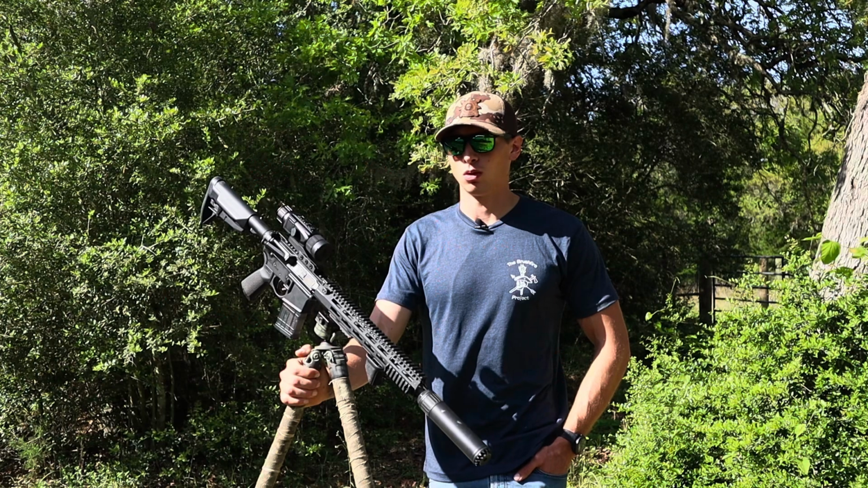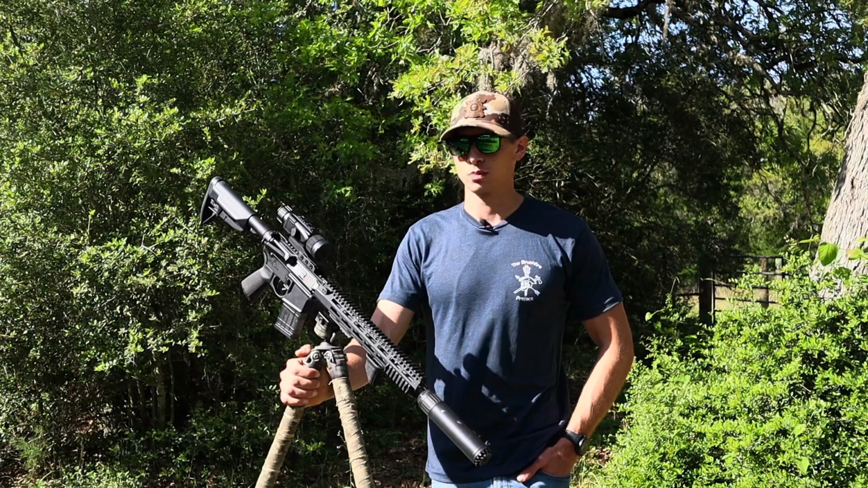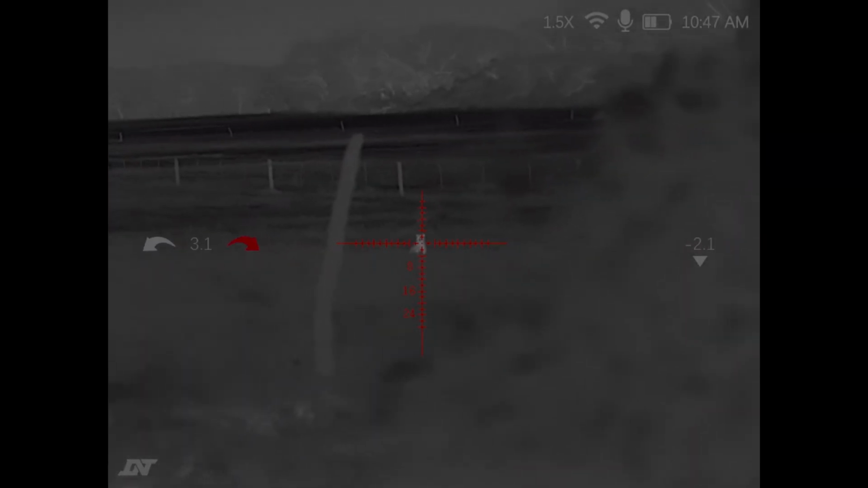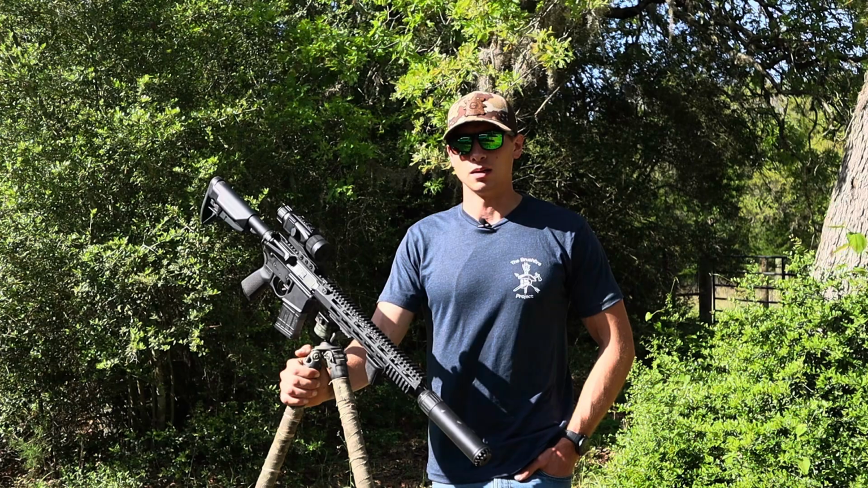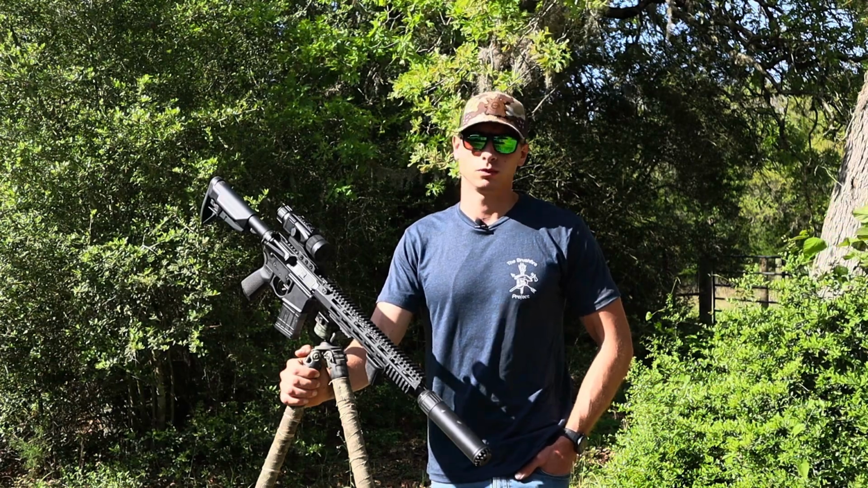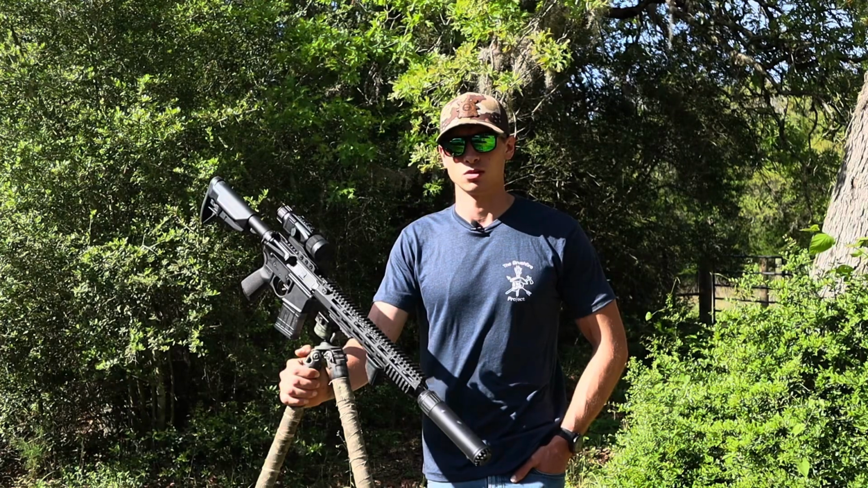Has manual or recoil initiated recording, which is pretty sweet, and it does do audio as well, and the audio is actually pretty decent for an internal unit, better than some of the other units I've seen. Has a one-shot zero feature, which ended up looking more like about 3 shots for me, but it was still really easy to zero, didn't have any issues with that.